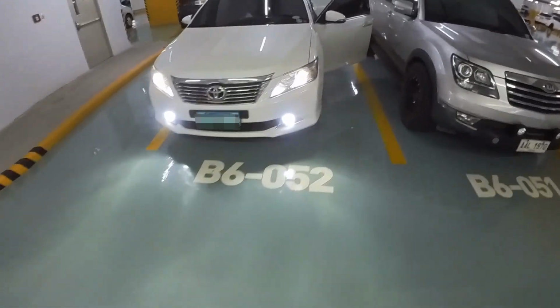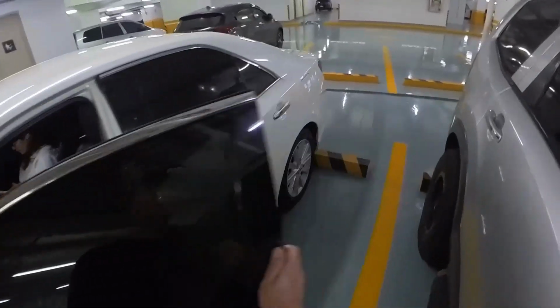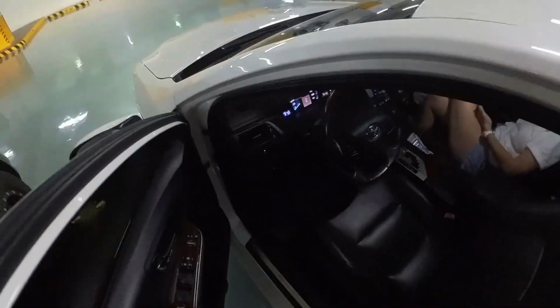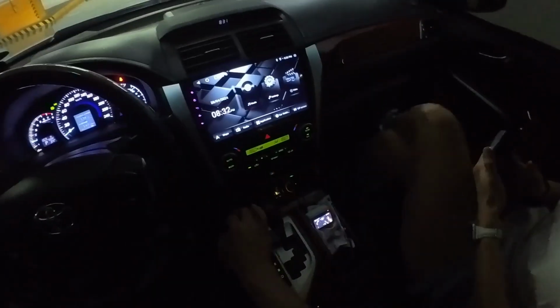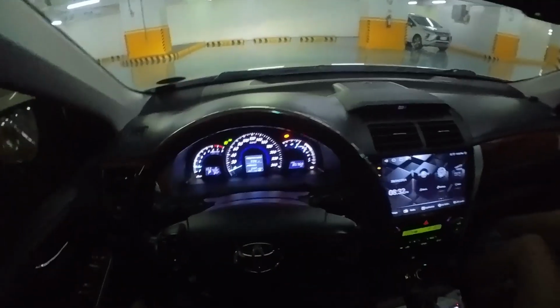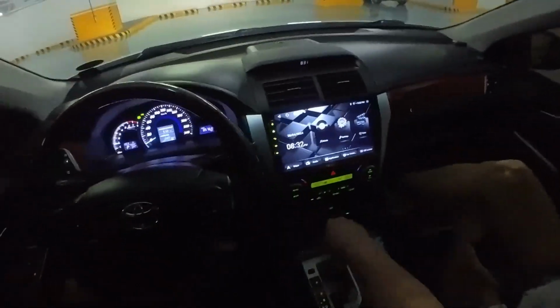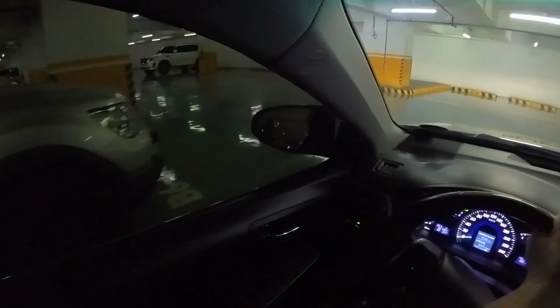So let's go. So from BGC we're gonna go to Magallanes. So that route along EDSA. Okay. Seat belt. And foot brake. Okay.